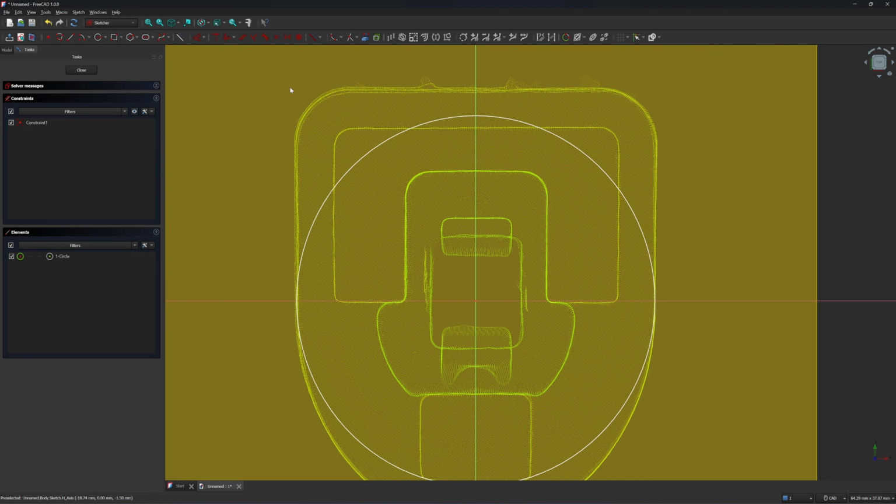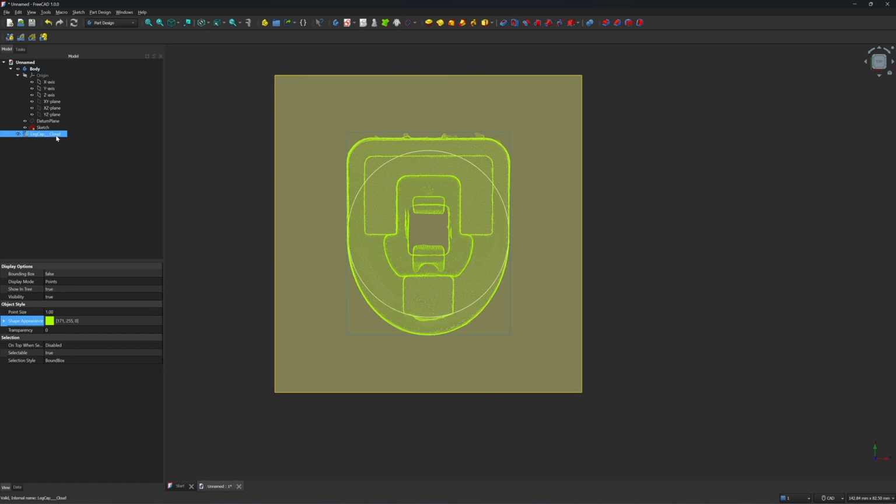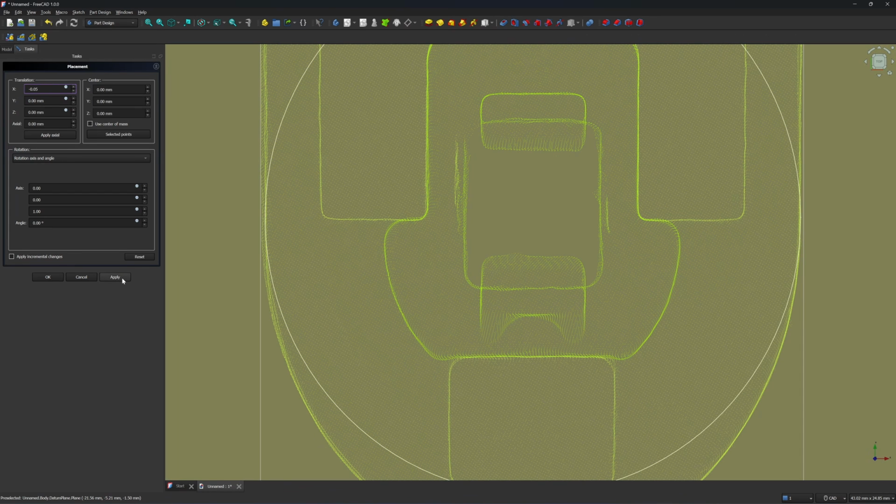So what I do is close this, click on top view, click on here, click on placement. So I need to move it to the left, which is a negative X. You see X, Y. X is in the red color, X and Y axis. So it has to be a negative X, minus 0.05. Okay, click on apply, click on OK.